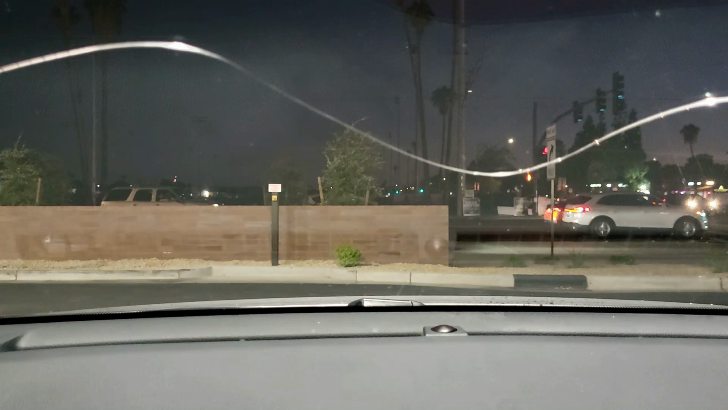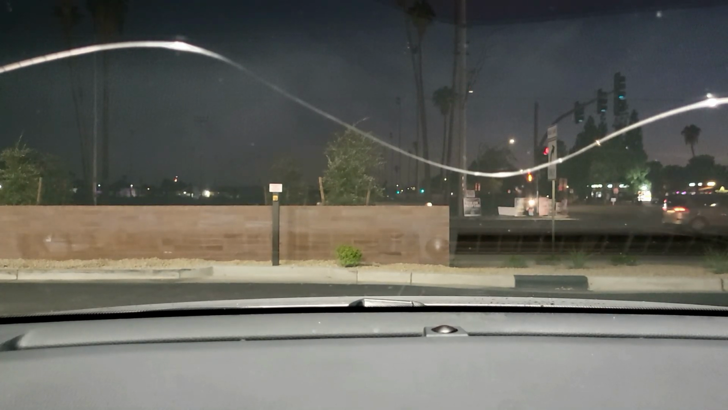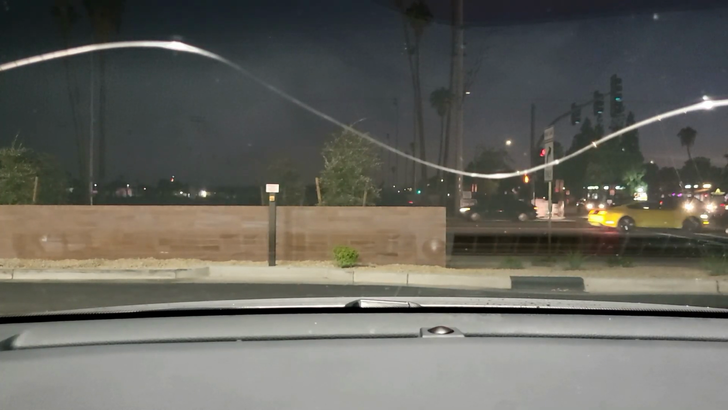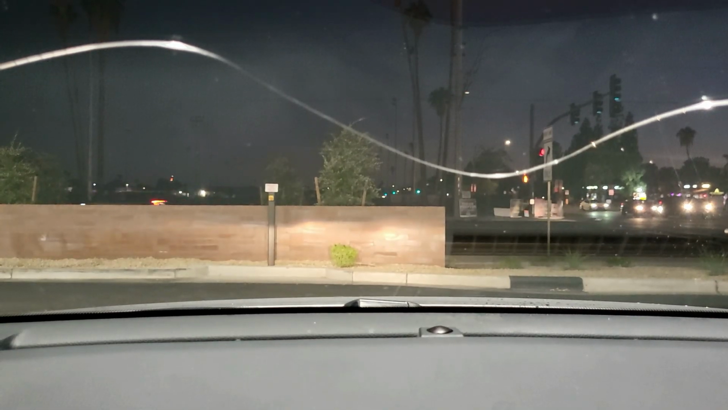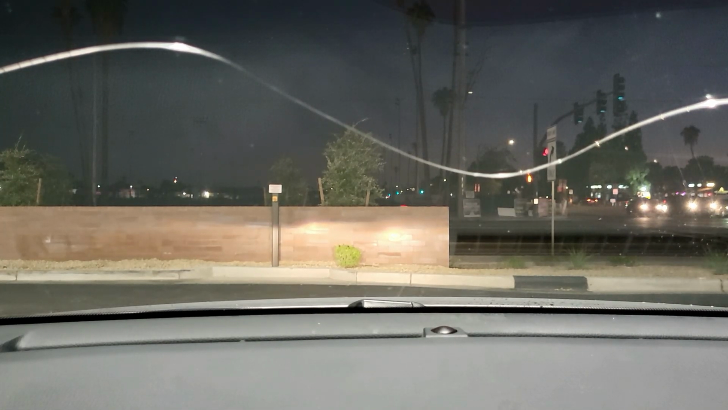Sorry we don't have the camera on us, but you wouldn't be able to see anything anyway, because it's, as you can see, dark out. Just leaving my daughter's place. Had to stop at the best gas station ever. QuikTrip.